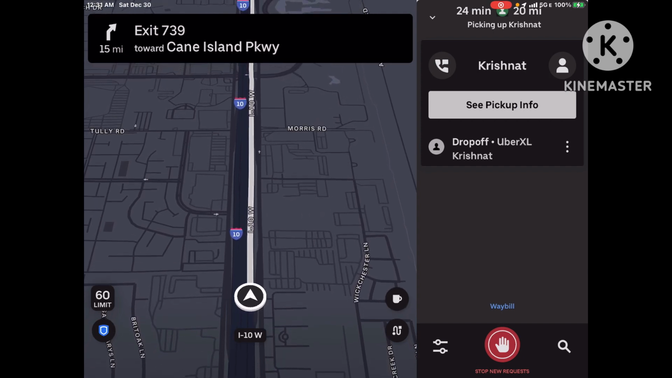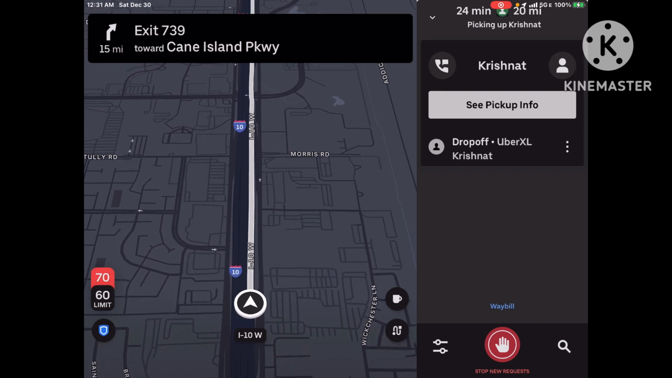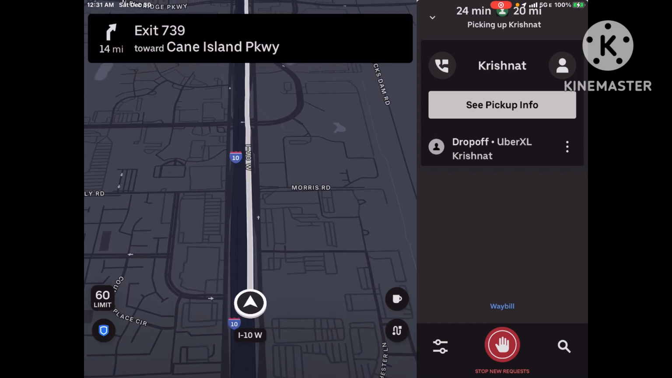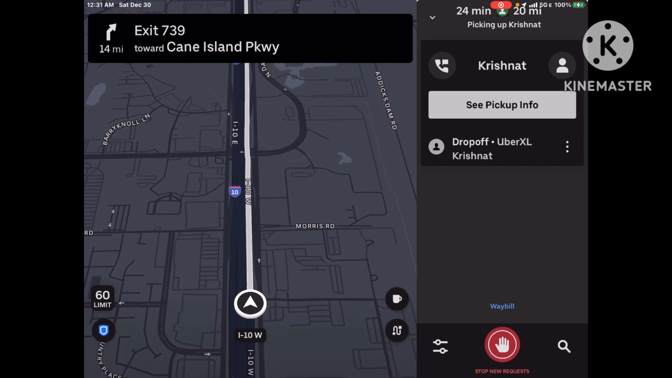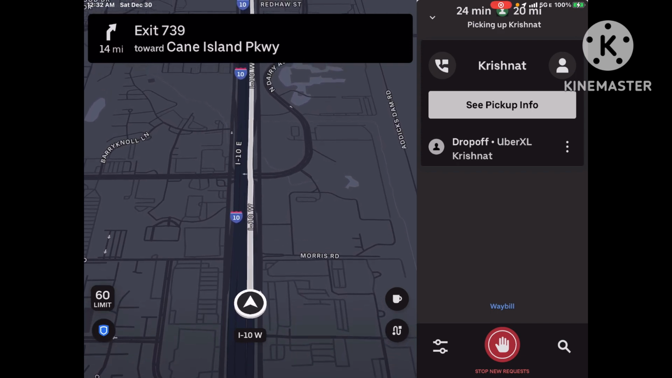Or some people like to pronounce it Bushy's, but the correct pronunciation is Buc-ee's. And no, it's not a gopher, it's a beaver. But anyways, guys, let me go pick up this passenger, and I'll let you guys know when I drop him off. My guess is I'm going to drop him off around 1:45. Let's shoot for 1:45, guys.